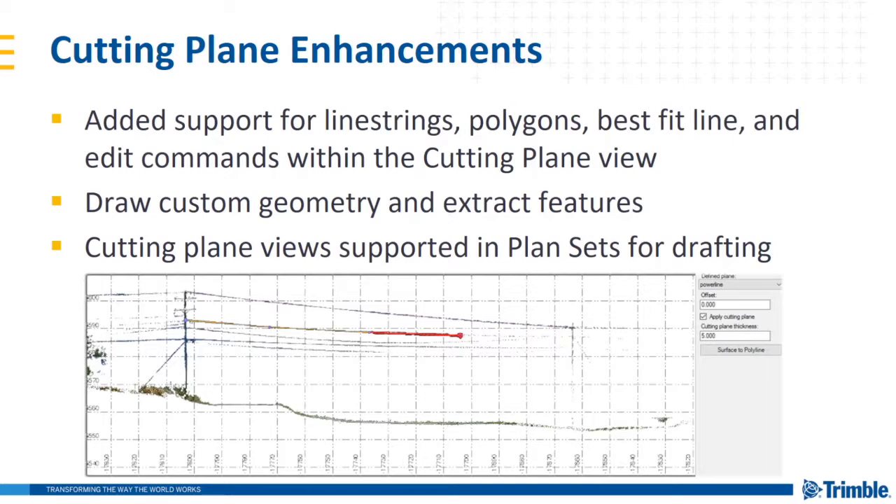A nice feature with cutting plane now is that it's supported in Dynaviews, so you can use your cutting plane view for insertion in a plan set using the advanced drafting module. So an example, as shown on the screen here, is extracting the line work off of a power line to then use for clearance information or as-built information.